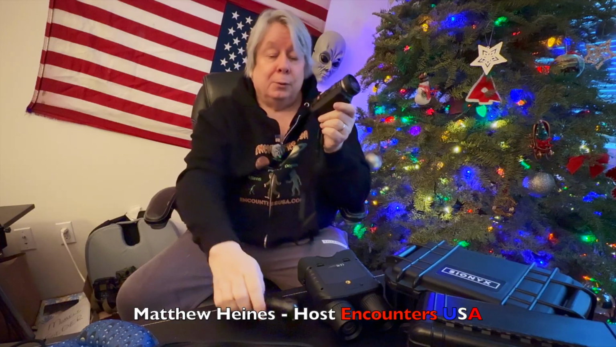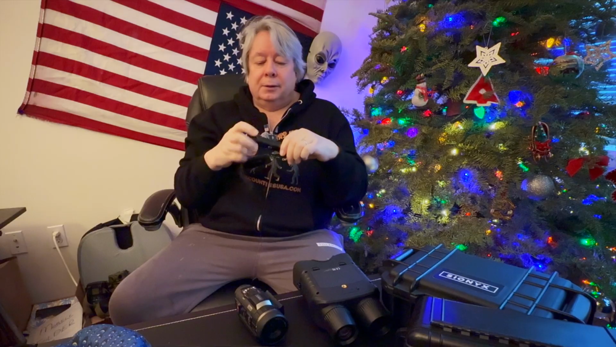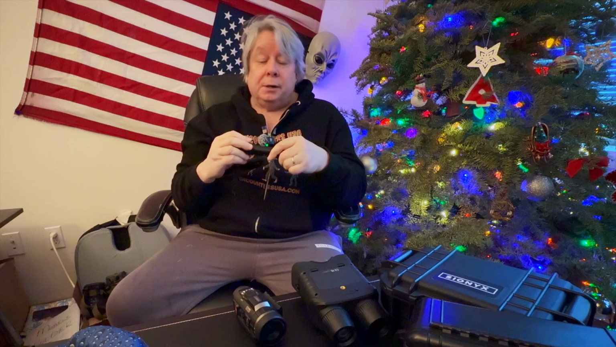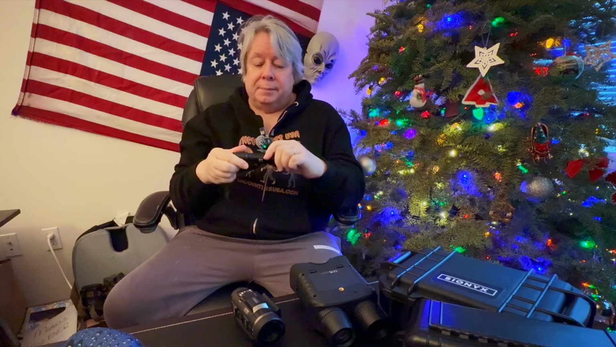And so I was very upset, obviously, and I contacted SiOnyx, and with no questions asked, they sent me a new one of these. Now, what I didn't know was that I was not charging the battery that goes in here. I'll just show you. I've got the battery in the box right now, but I was not charging the battery correctly. So when I took it out, I was obviously using a dead battery, but SiOnyx replaced the illuminator, no questions asked. They sent me a new one, said, here you go. So I thought that was really cool of them.